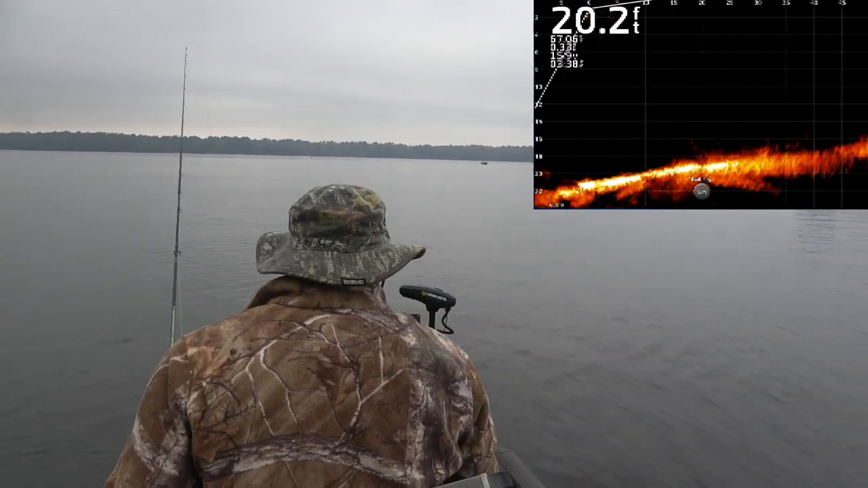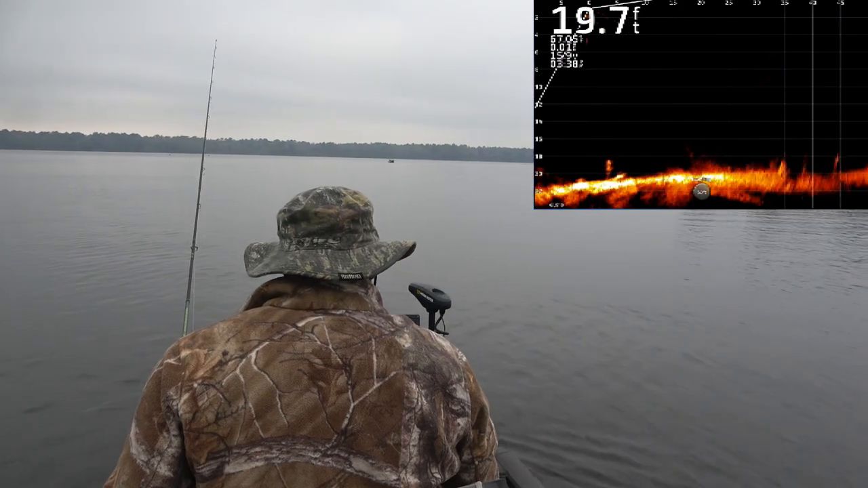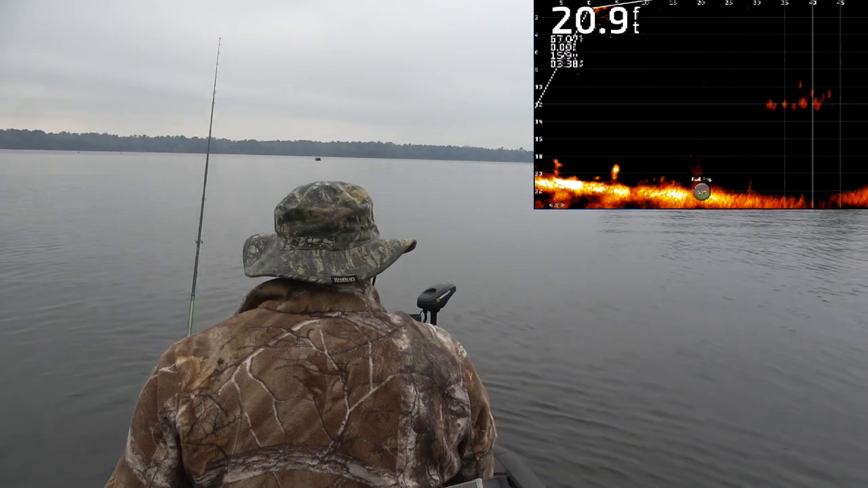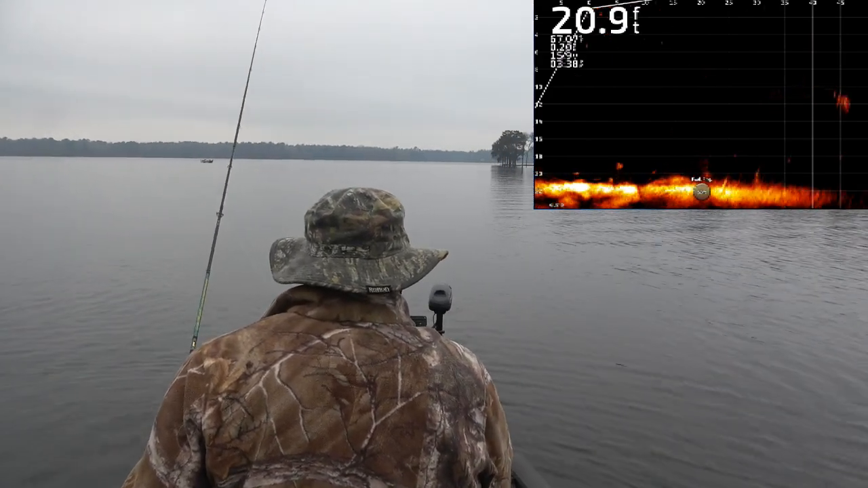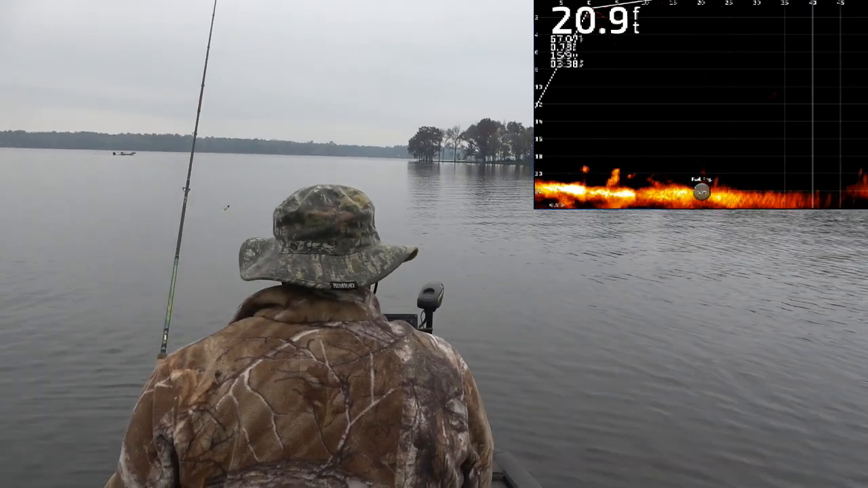Folks, I lost them. There they go. About 35 feet out here. They'll move on you pretty quick.